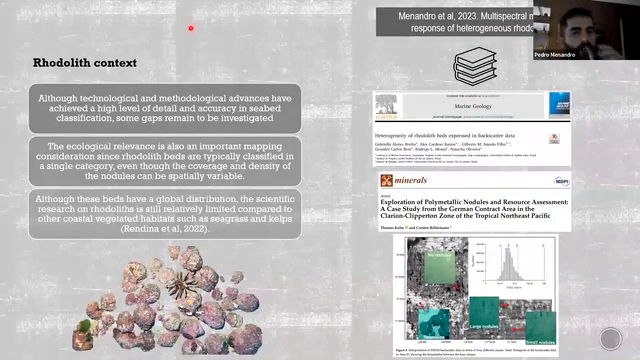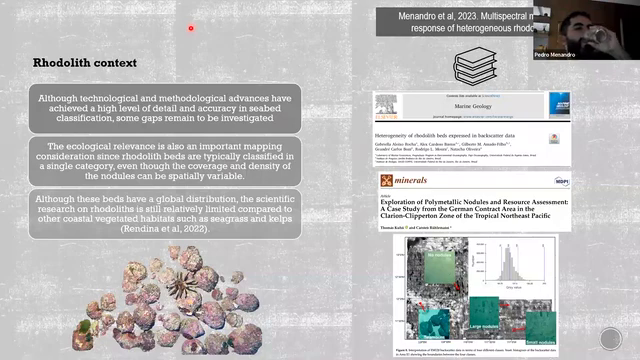So the next one. Sorry. The next one is using multispectral data, of course, but in a different seafloor type and using a different approach for seabed classification. Although technological and methodological advances have achieved a high level of detail and accuracy in seabed classification, some gaps remain to be investigated.